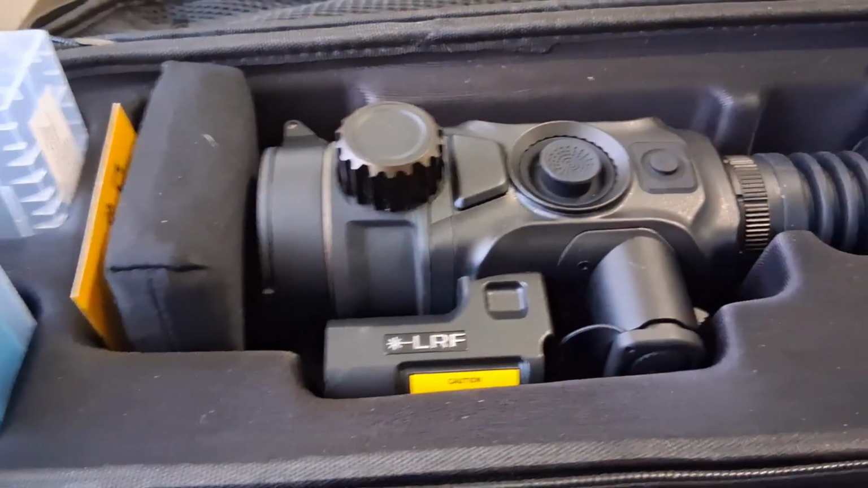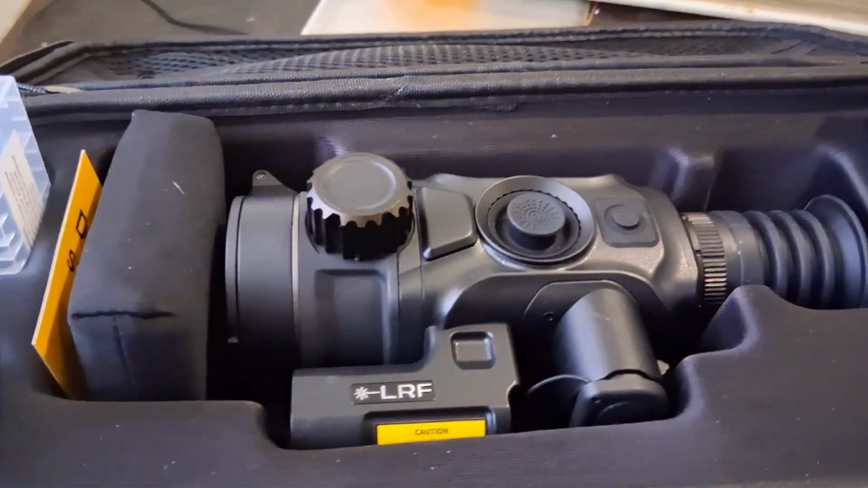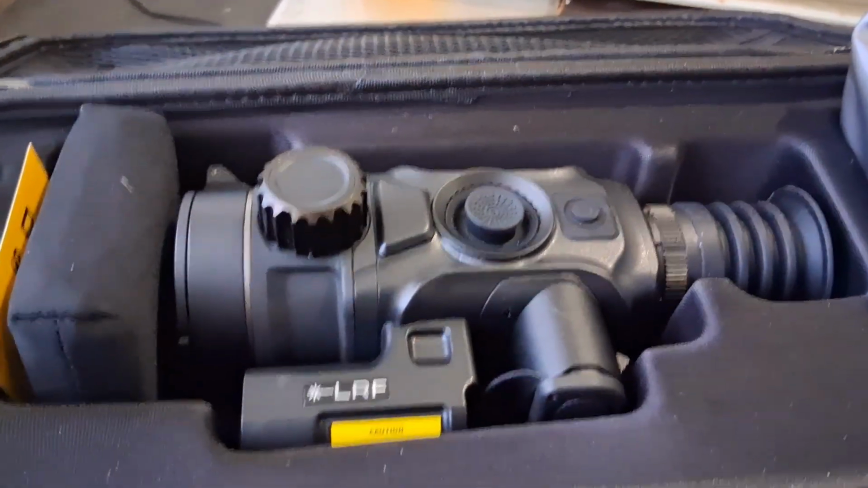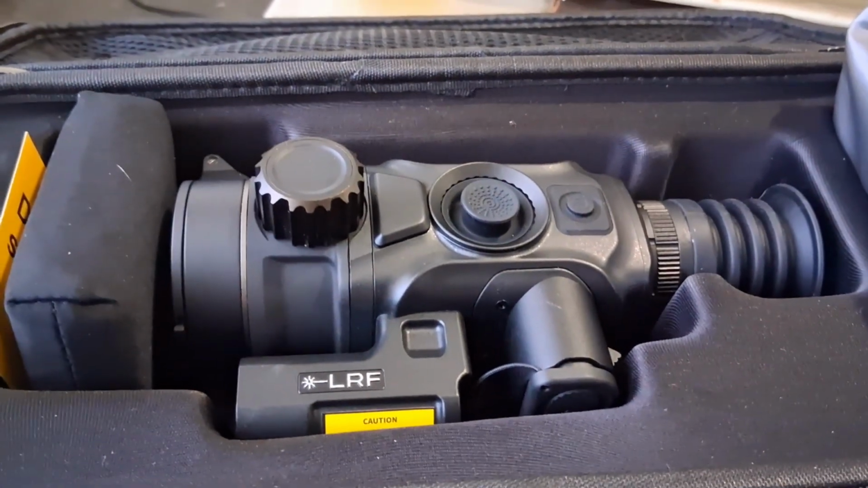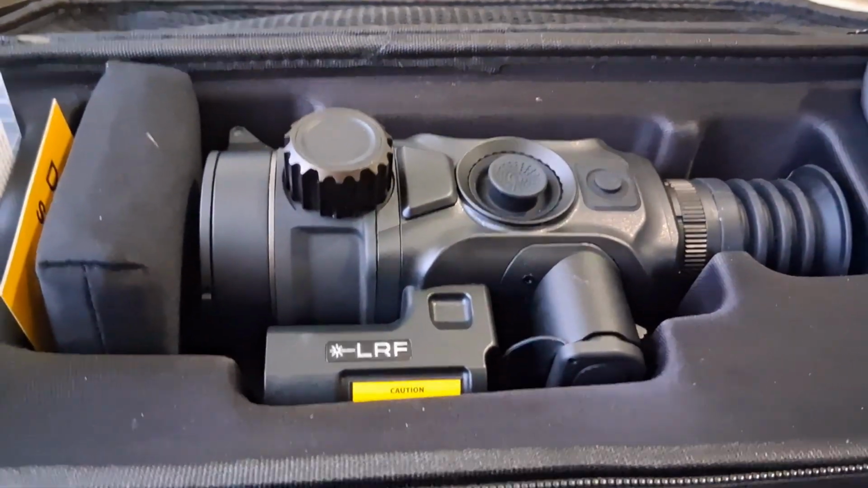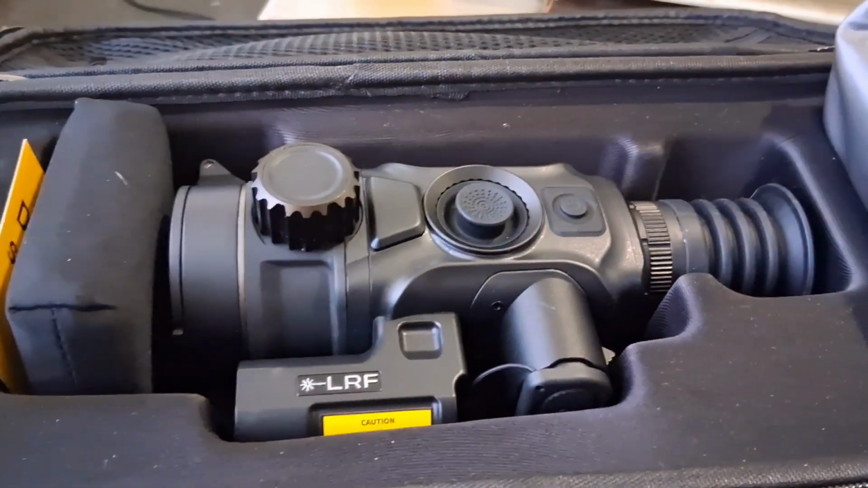So let's go over the specs. It's 384, 50 hertz, 35 millimeter objective. The NETD is under 15 millikelvin, which gives you a really crisp, clear image and a really sensitive sensor. The base magnification is 3.3.